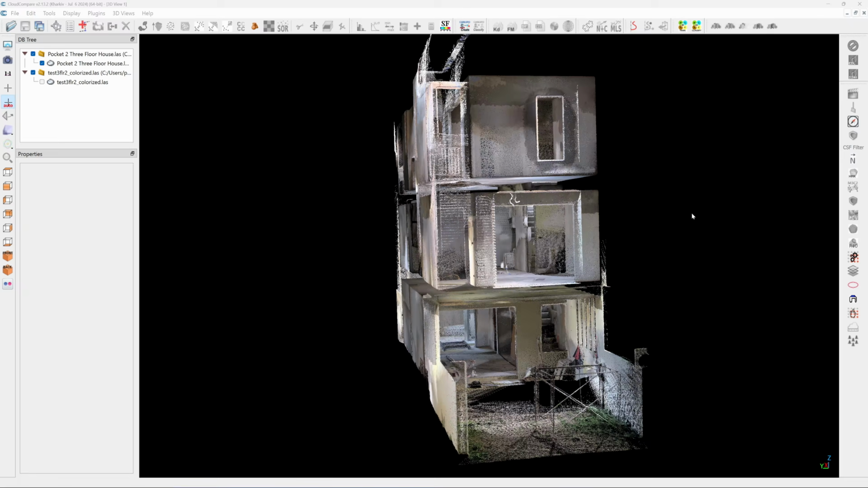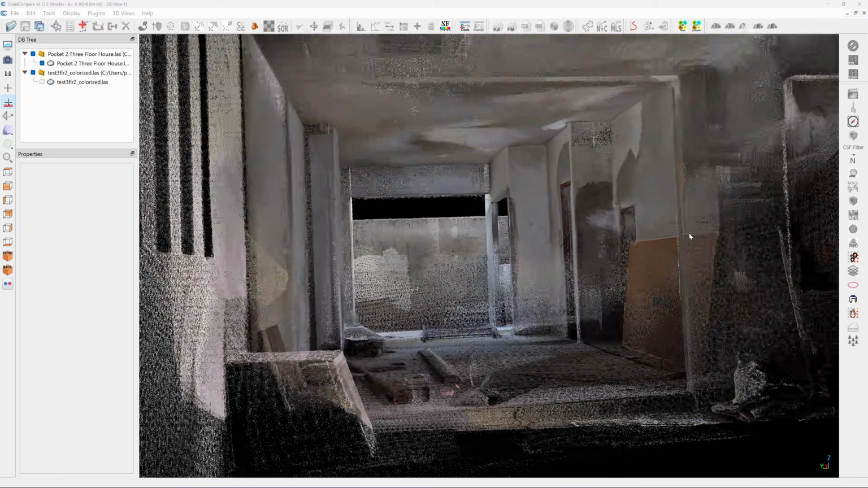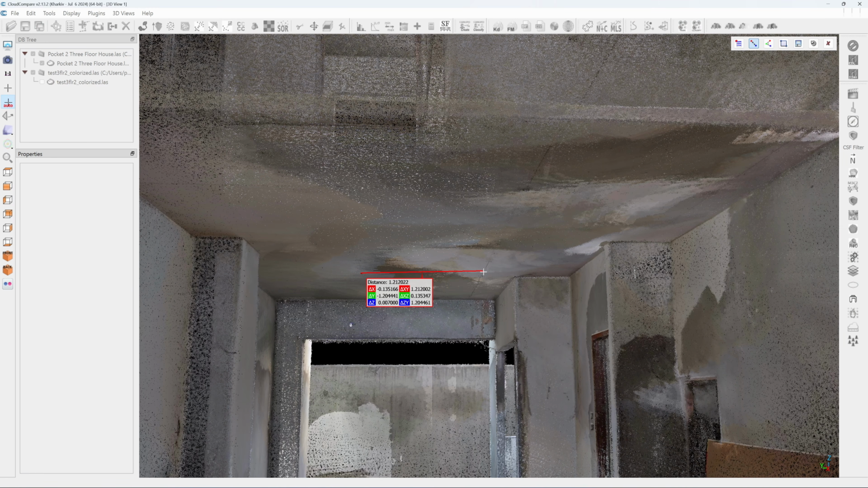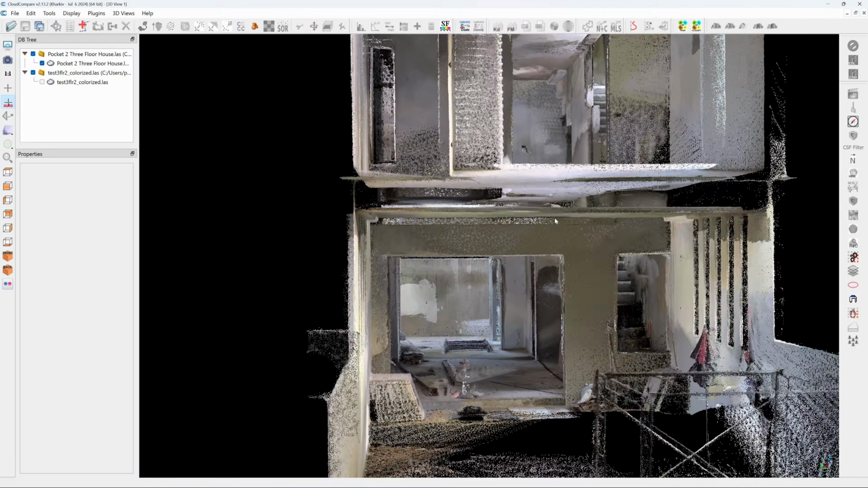Here's the scan result in CloudCompare. The colorized point cloud looks decent with low noise. I can still see a faint seam line on the ceiling board, though it's not as clear as on the S20. The measurement results, however, are quite accurate.